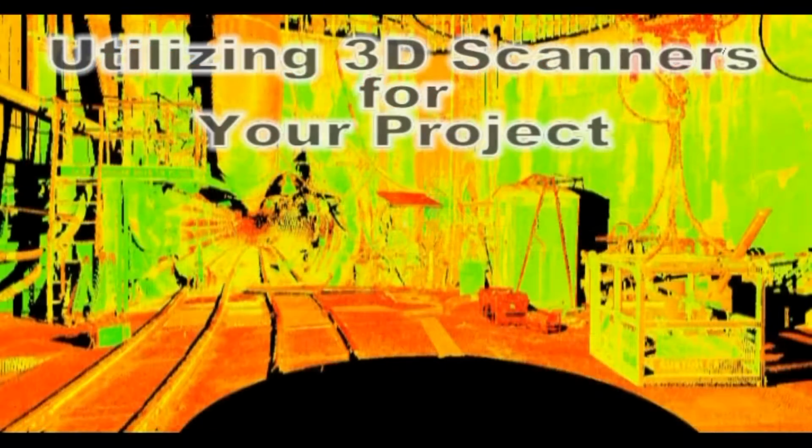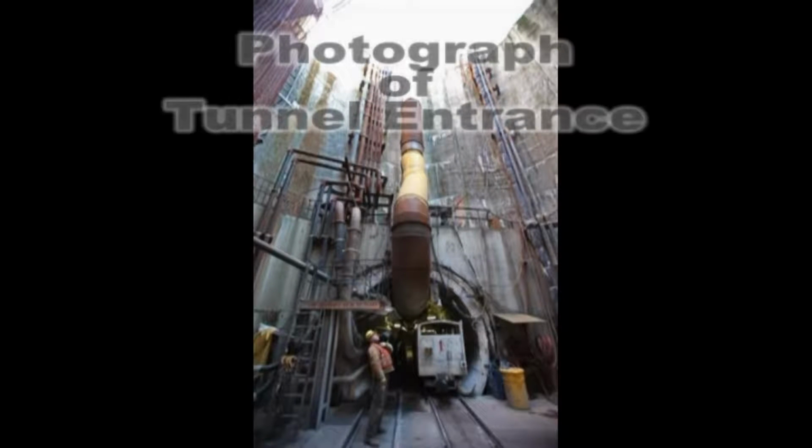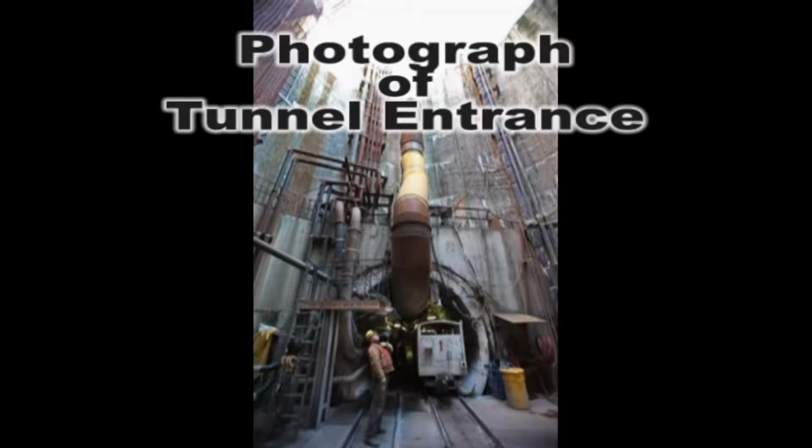Utilizing 3D scanners for your project. High-definition laser scanners are rapidly gaining acceptance as one of the best ways to conduct measuring and recording tasks for many of today's projects. Laser scanners collect millions of measured points in a matter of minutes and display these points as a virtual model, comparable to a photograph.